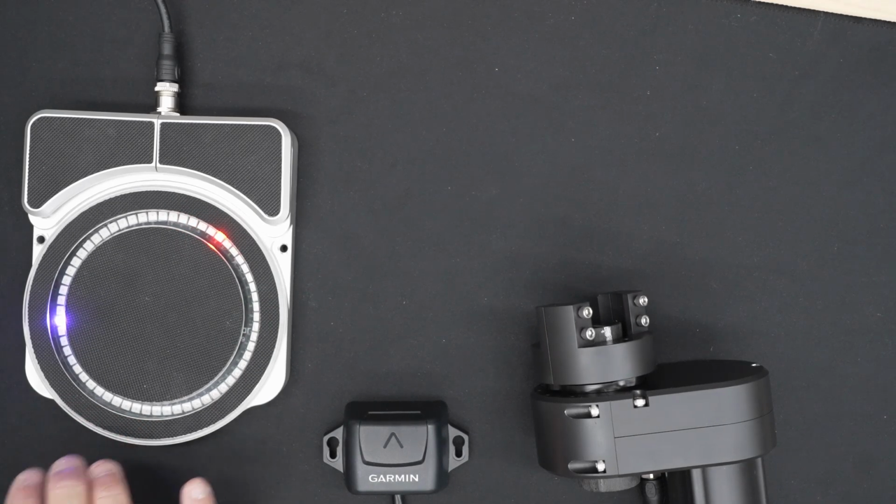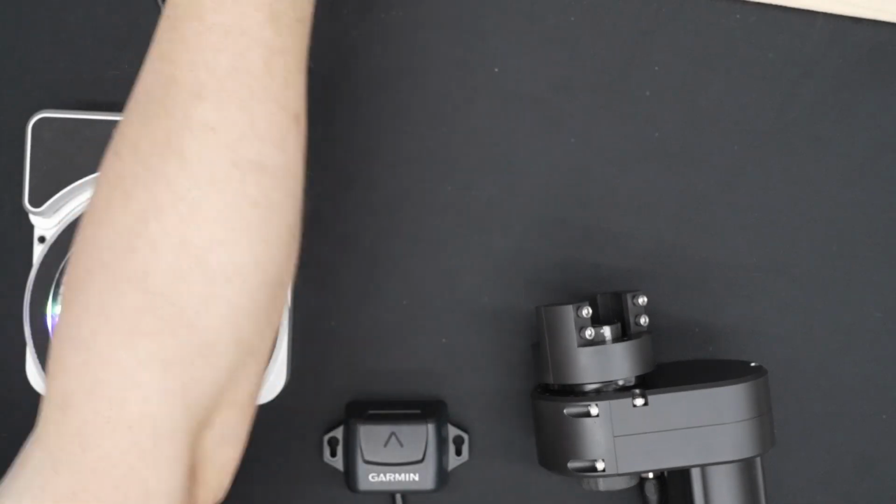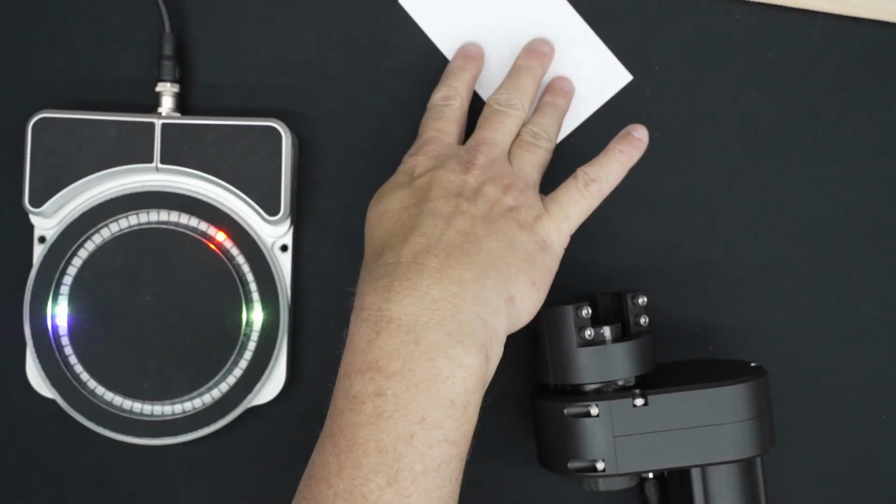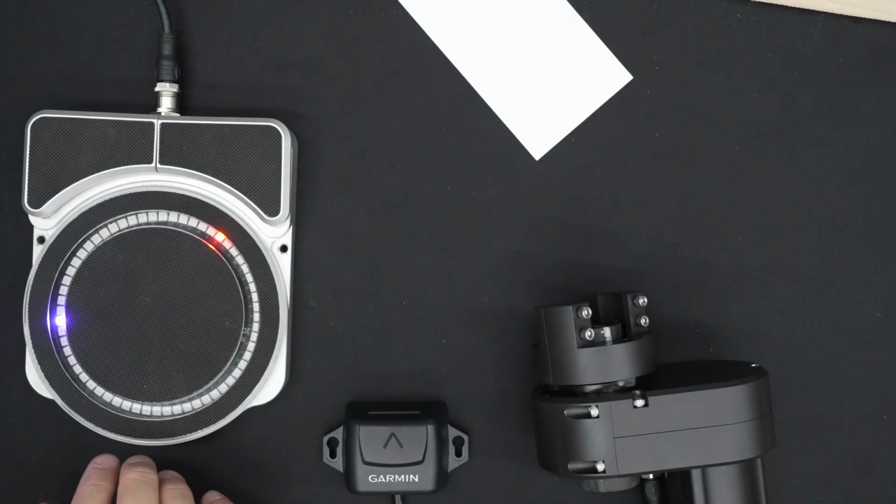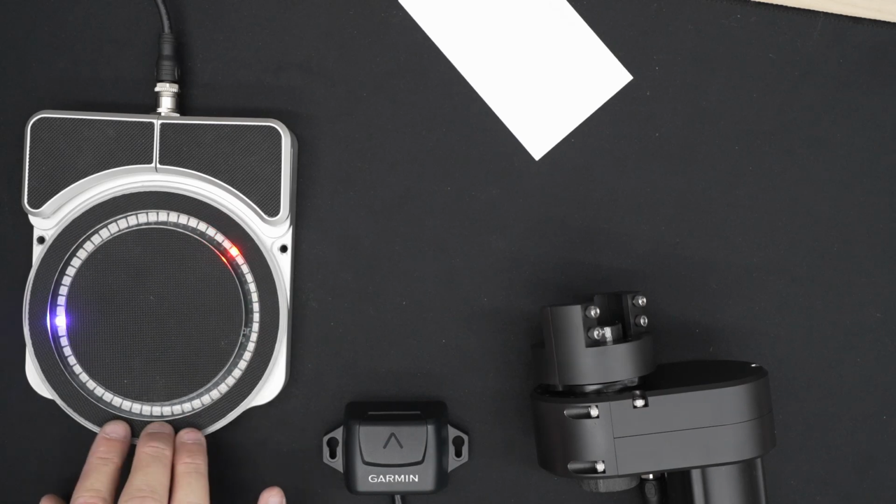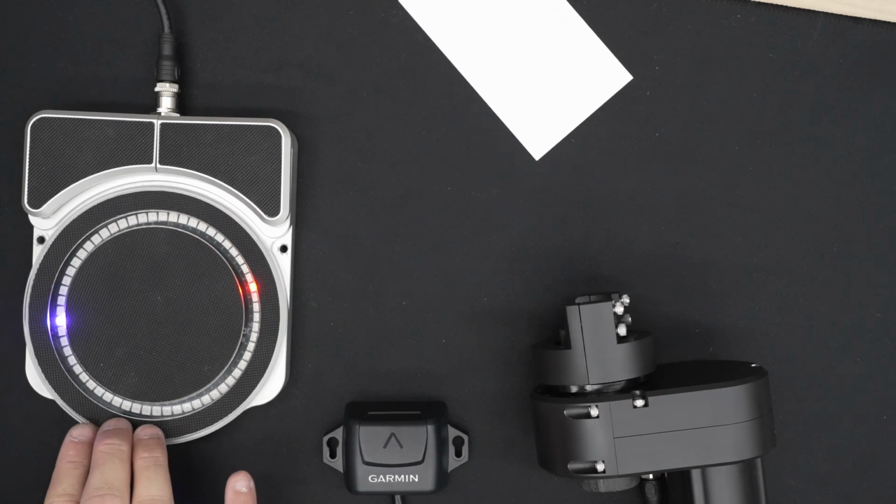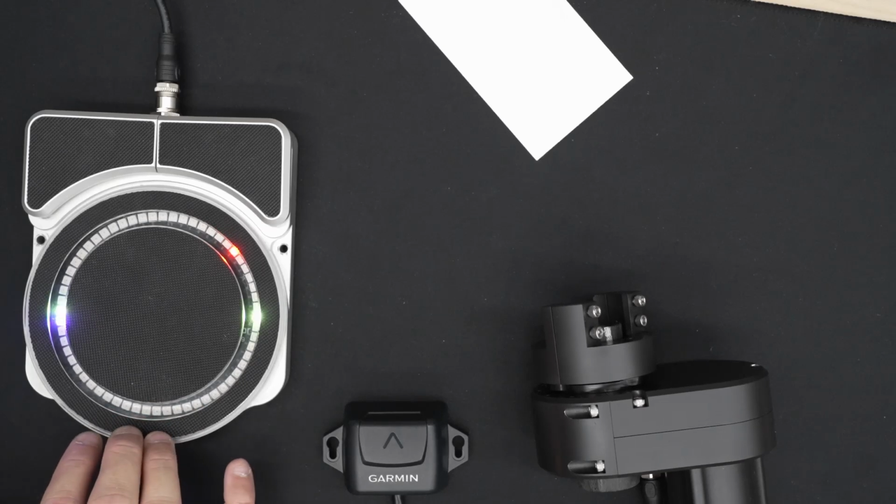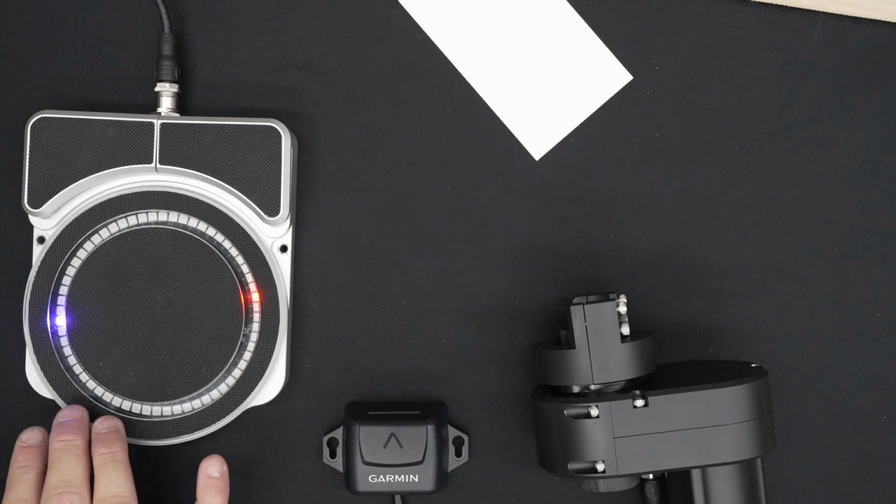Let's go ahead. I've got an index card that we'll set out here, and that will be what we're going to sweep. Imagine for a second that that's a brush pile. We turn the sonar, and keep in mind, while you're turning this, you're looking at your Garmin or Lowrance or Humminbird screen to see what you're seeing.